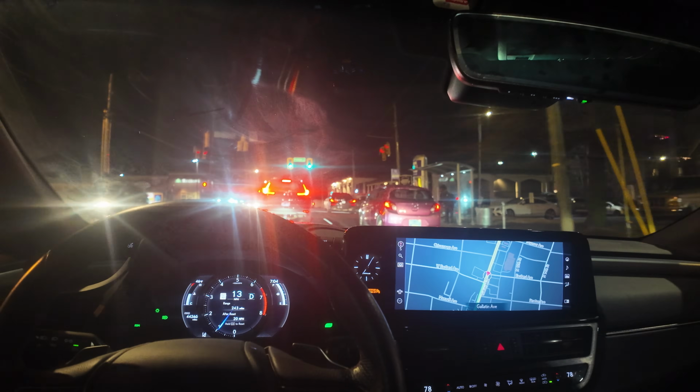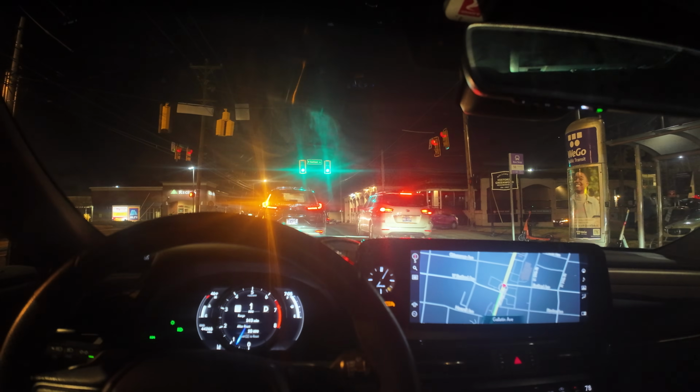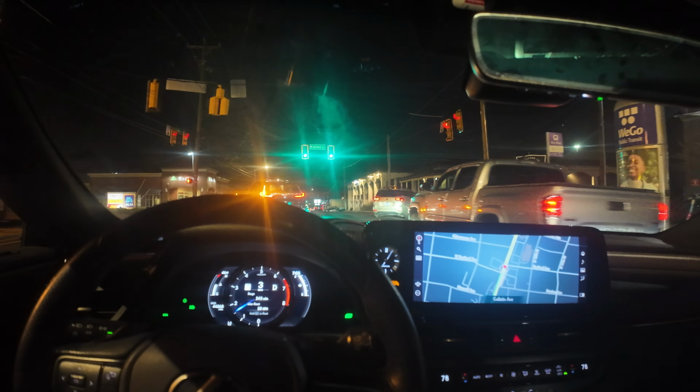I hate when cars do this. Like, you want to turn at the worst possible spot.